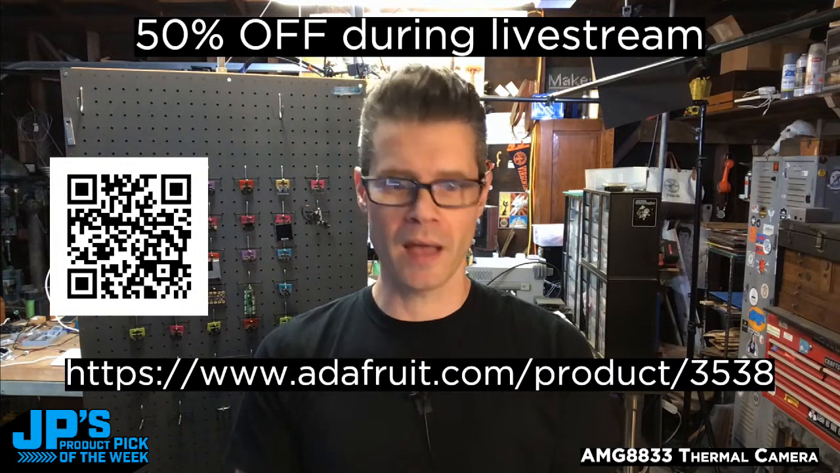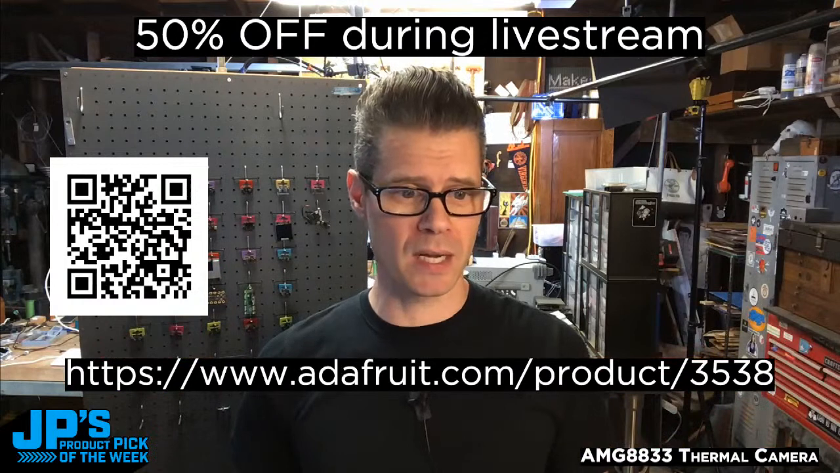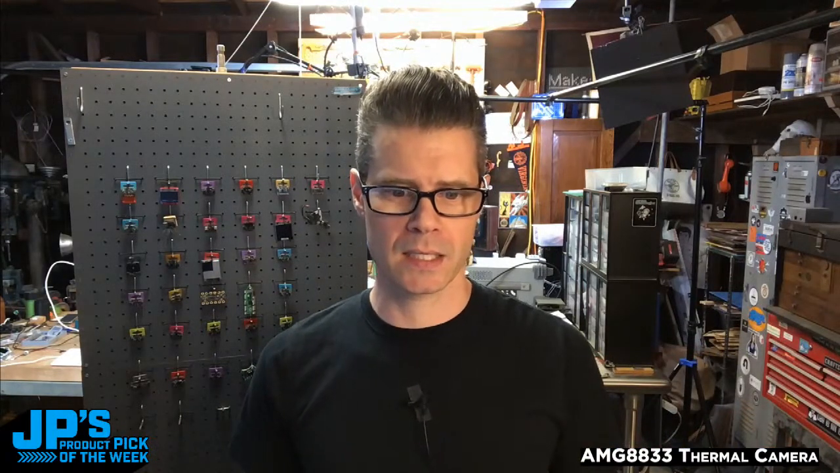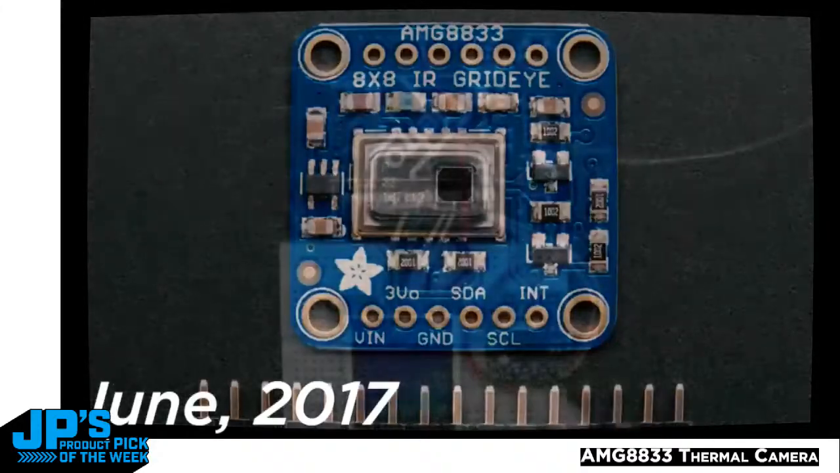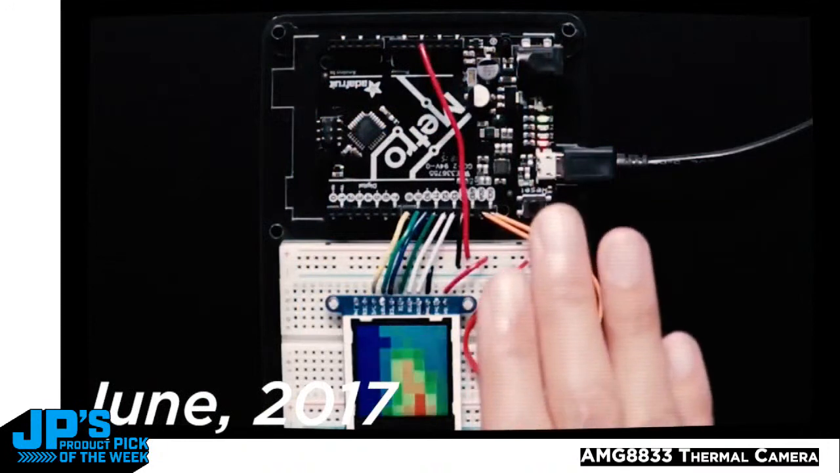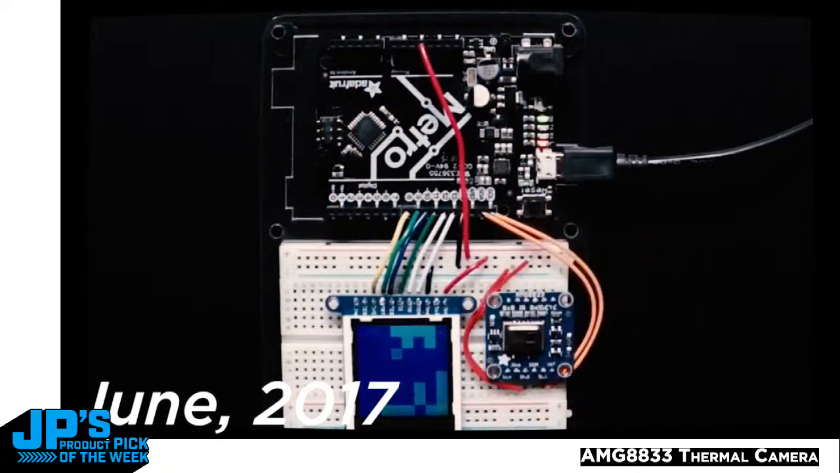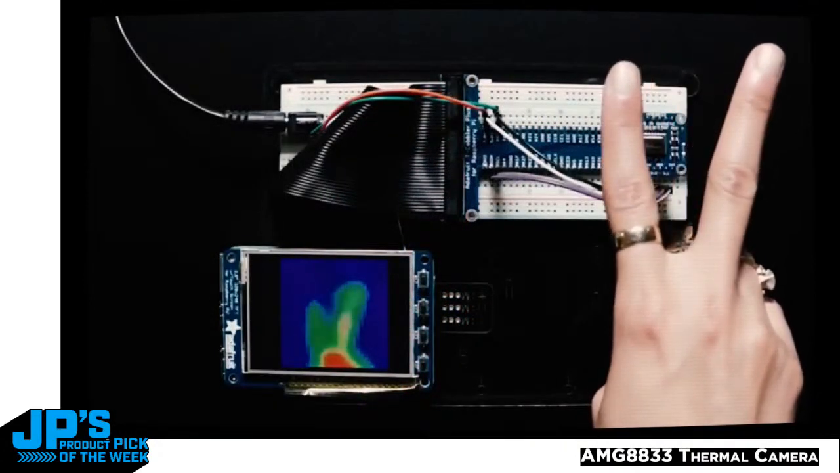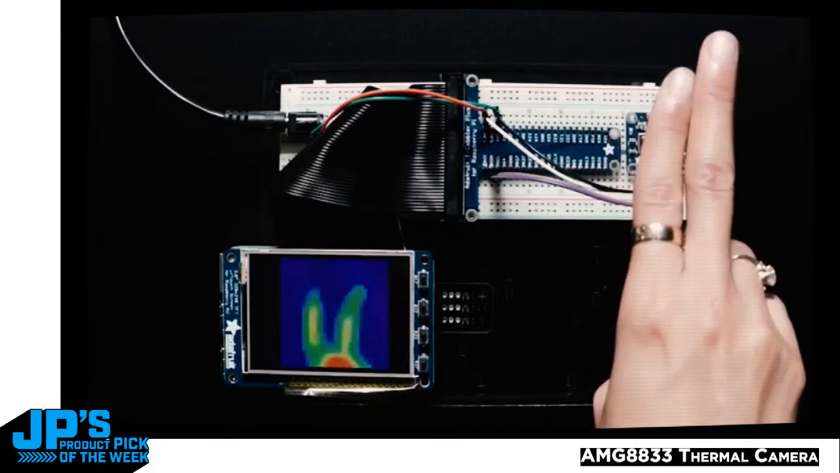In fact, what I'm going to do is reach back in time and ask Ms. Lady Ada to tell us all about today's product pick. This is the AMG8833. This is a kind of neat sensor. This has actually been around for a while, but the price recently dropped to a reasonable amount. So this is an 8x8 thermal array, basically a mini camera.